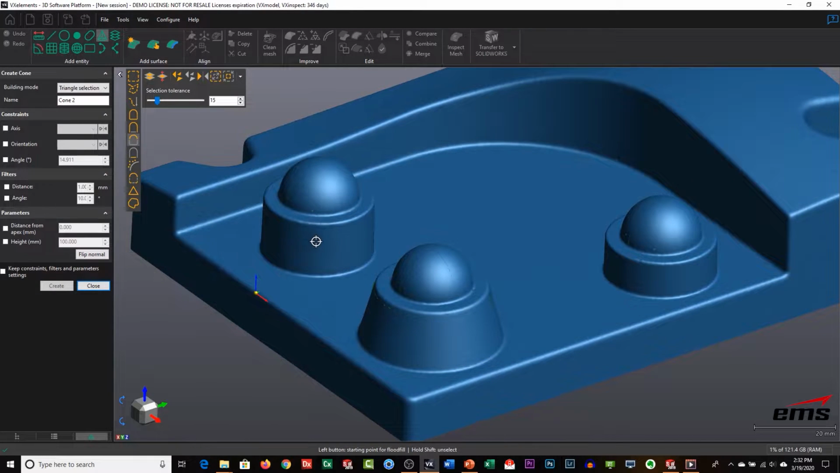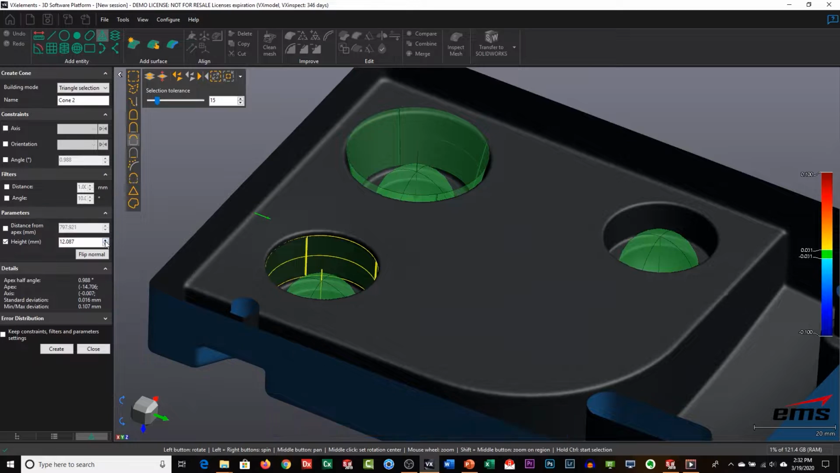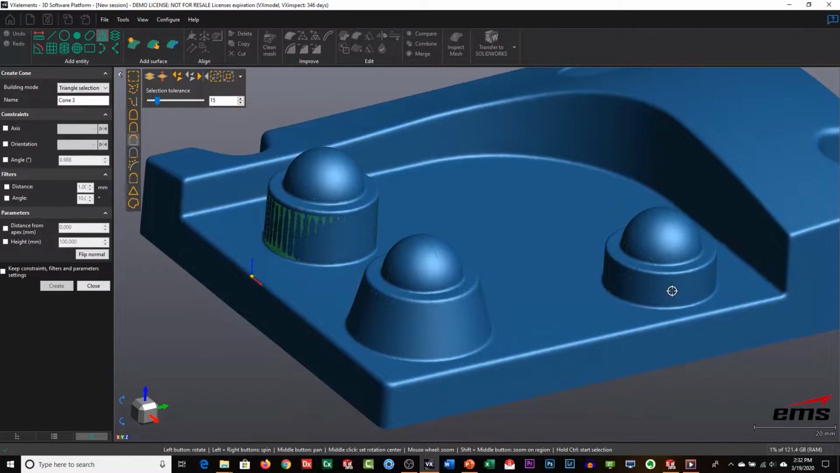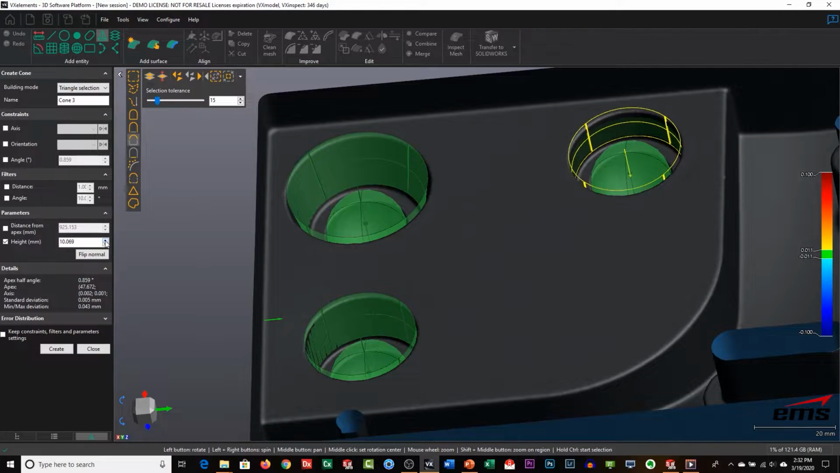Okay, so we'll do the same thing here with that. Let's flip that over, and let's increase that one a little bit as well, and hit create. And then finally this one here, and change that height. Okay, and that's good, and then we'll hit create.